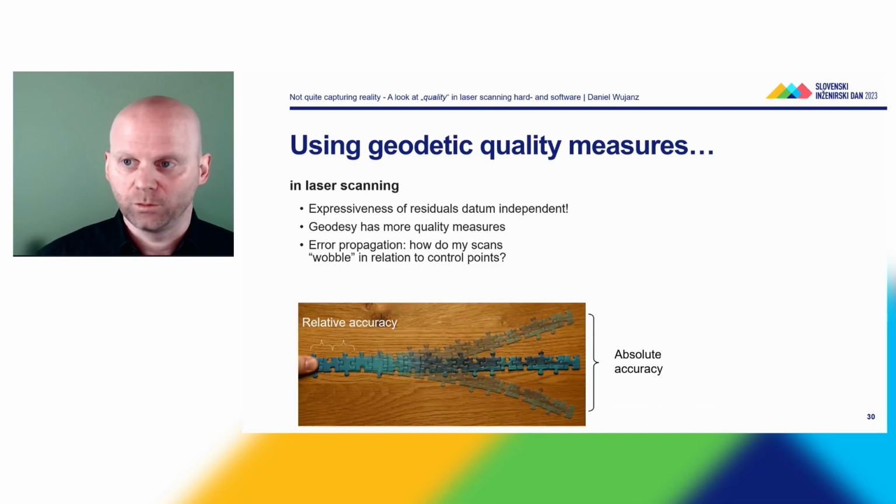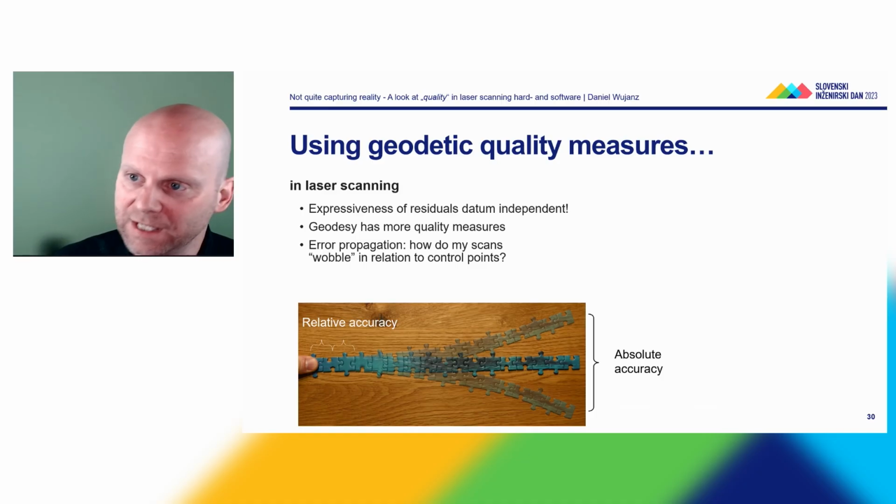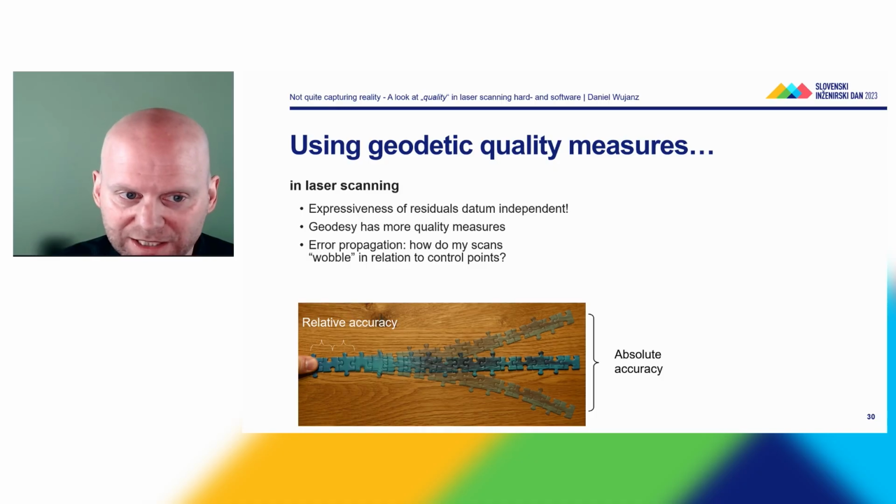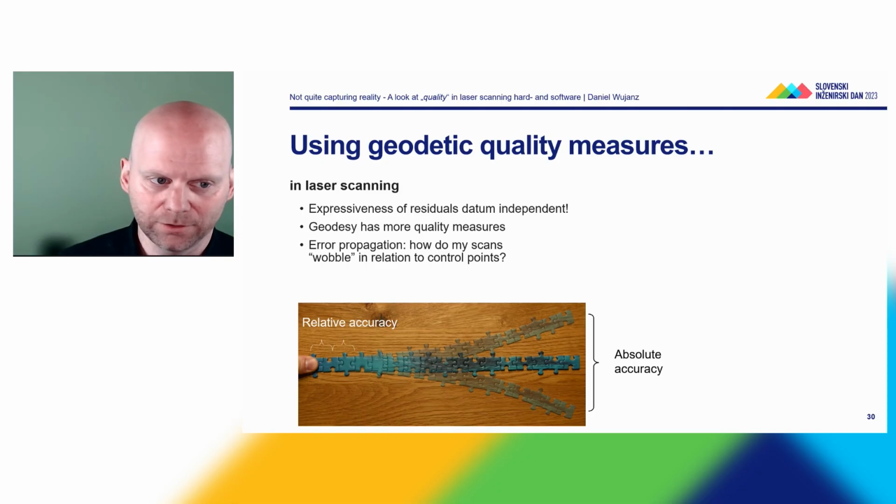So what else can we use from our toolbox in geodesy? The problem of using residuals is that they're datum independent, which means regardless where they are, the numbers will always be the same, which is good to some degree. But if we go back to the example where I simply delete point identities, I would expect to see something funny, but you wouldn't. You would not see anything if you just look at the residuals. So what you can do instead is you can perform error propagation and compute the so-called stationing error.